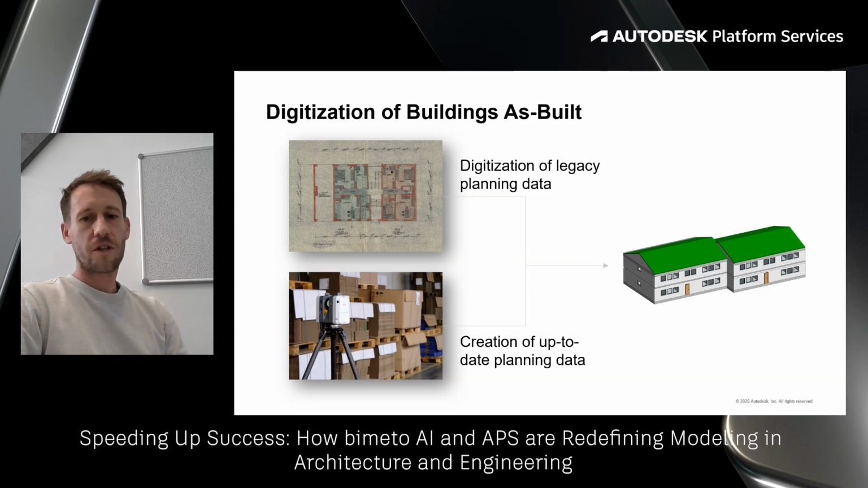The second approach is to generate entirely new up-to-date planning data through digital surveying methods, such as laser scanning or photogrammetry. These techniques allow precise capture of a building's current physical state and enable the creation of accurate digital models. However, this process has traditionally been time-consuming and resource-intensive, requiring specialized equipment and expertise. Ultimately, both approaches underline a key insight: the more accurate and complete the digital representation of a building, the greater its value for planning, renovation, or operational efficiency.